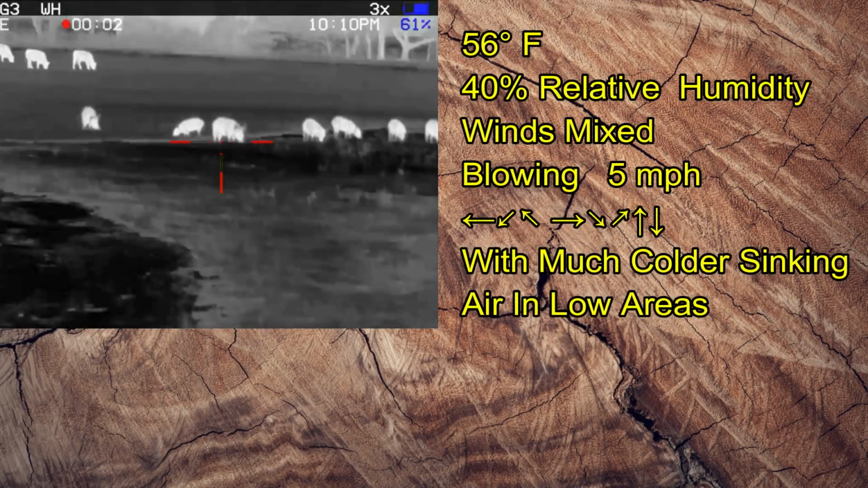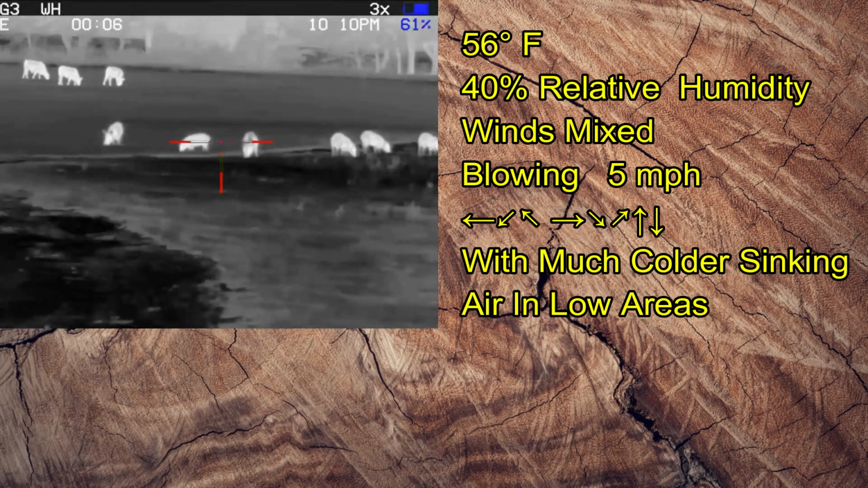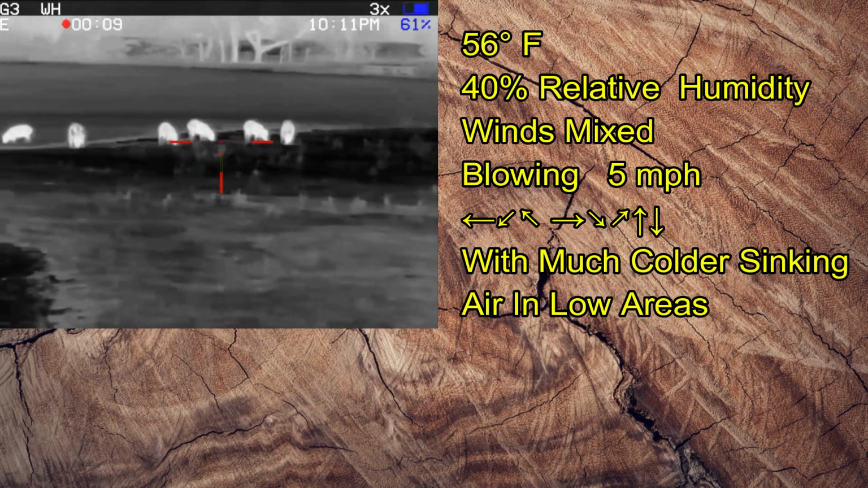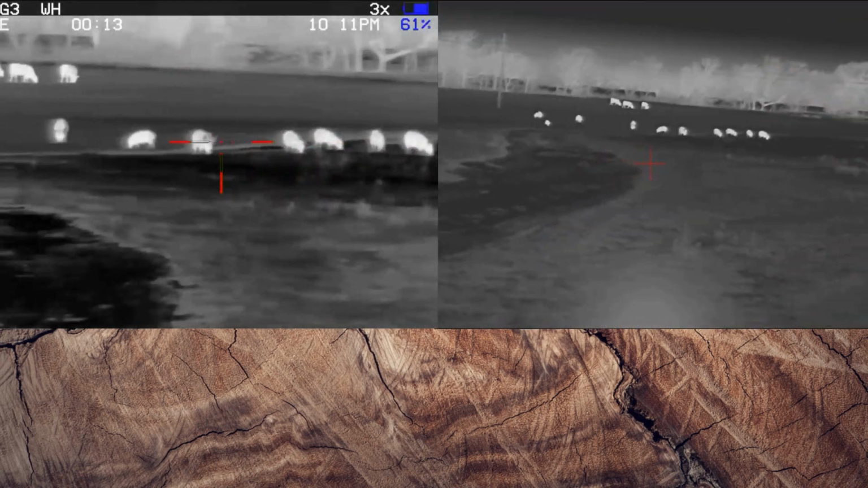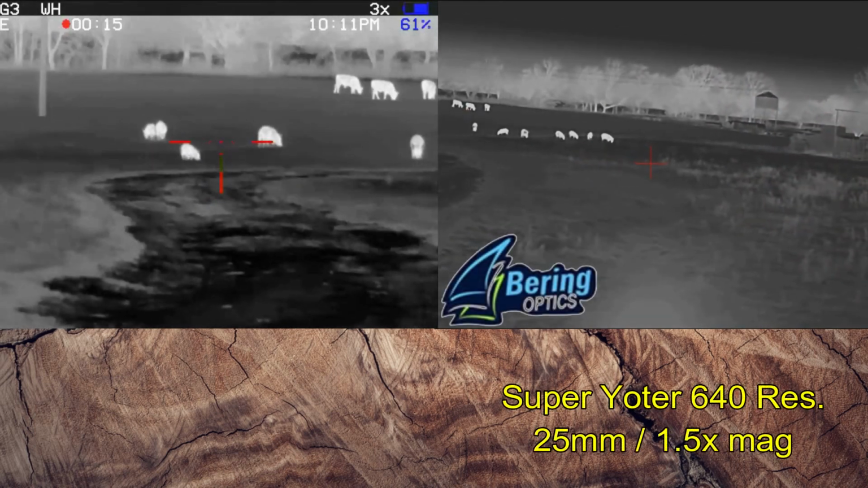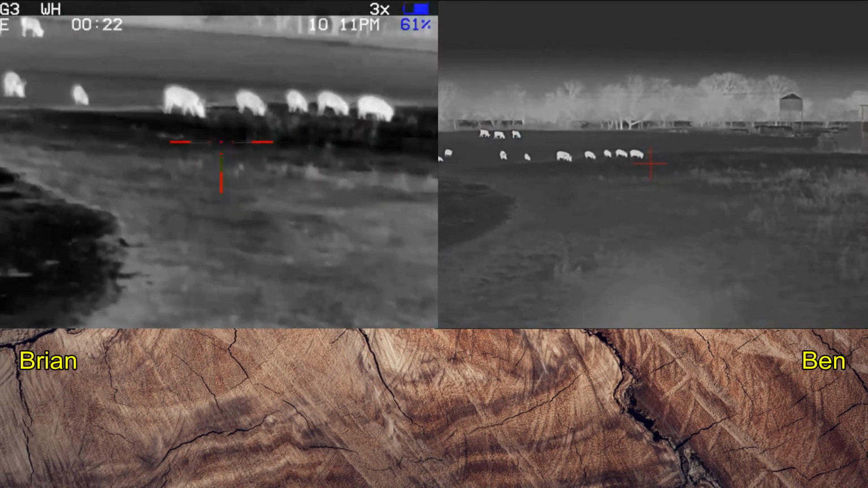Alright, Ben and I have now come across the field a few hundred yards to the far side. We've now turned around about 140 degrees, and we are going over what we've seen in the field, what our obstacles are, what our safety hazards are, what animals we want to start with, and where we think it's safe to shoot. And as we came across the field, we scanned the field as we were coming in.